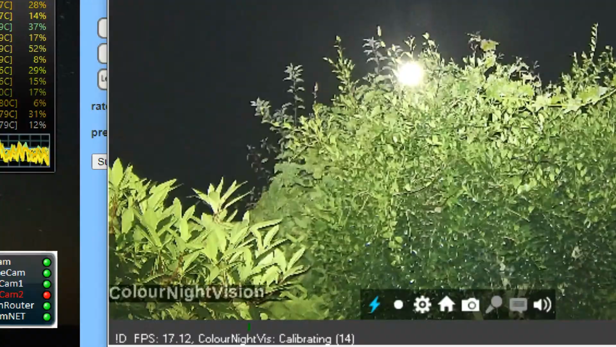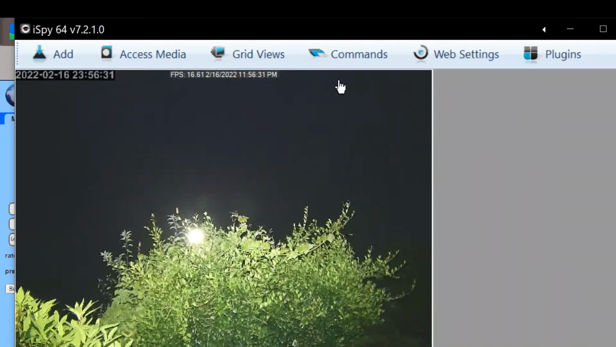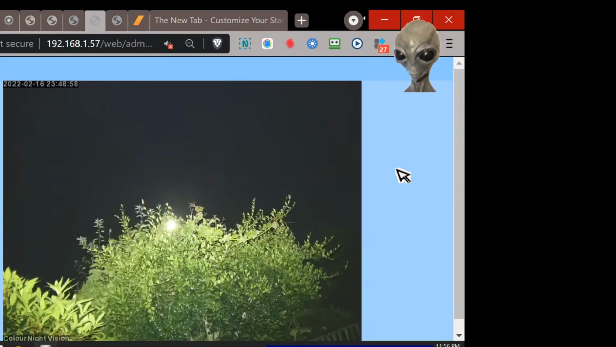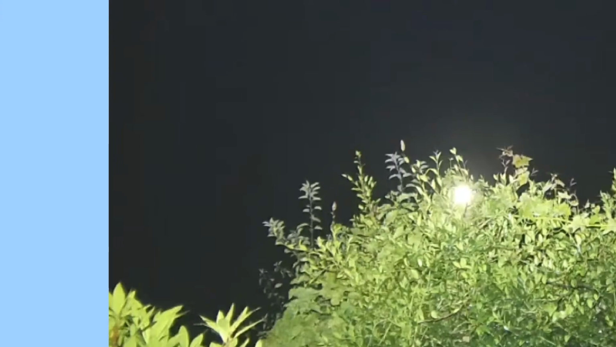11:56, midnight almost. So that's not using the other feature now. So if I reset it, so that's the web browse page one. Oh, I suppose that's not too bad.